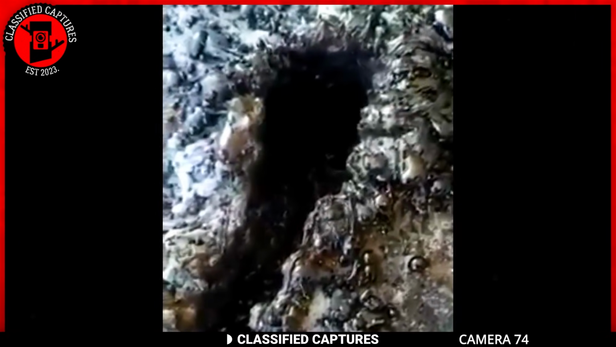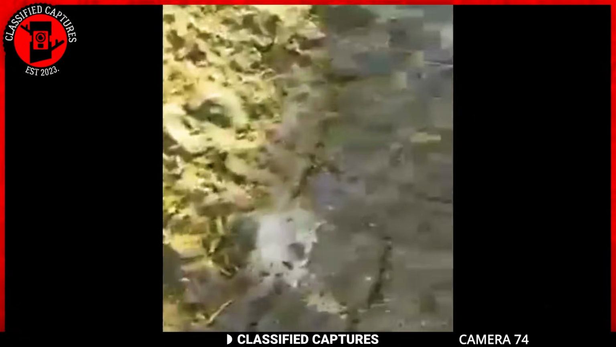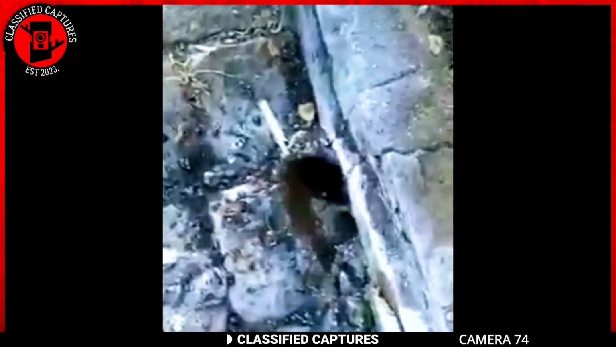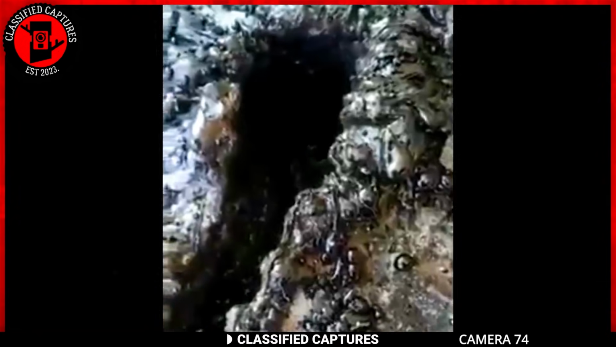The nature of these dents, coupled with the characteristics of the material, led locals to believe that whatever caused this anomaly descended from the sky. But what exactly could it be? Was it a meteorite, satellite debris, or an entirely different phenomena? Perhaps aliens? Share your thoughts in the comment section.